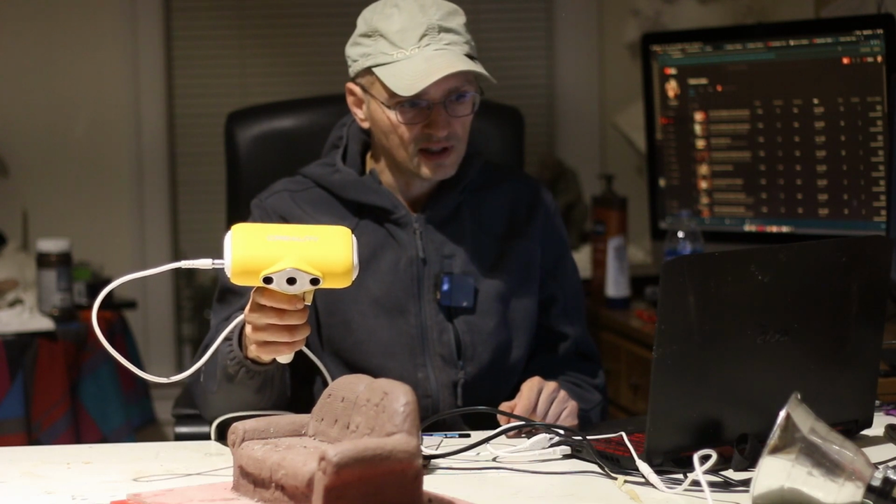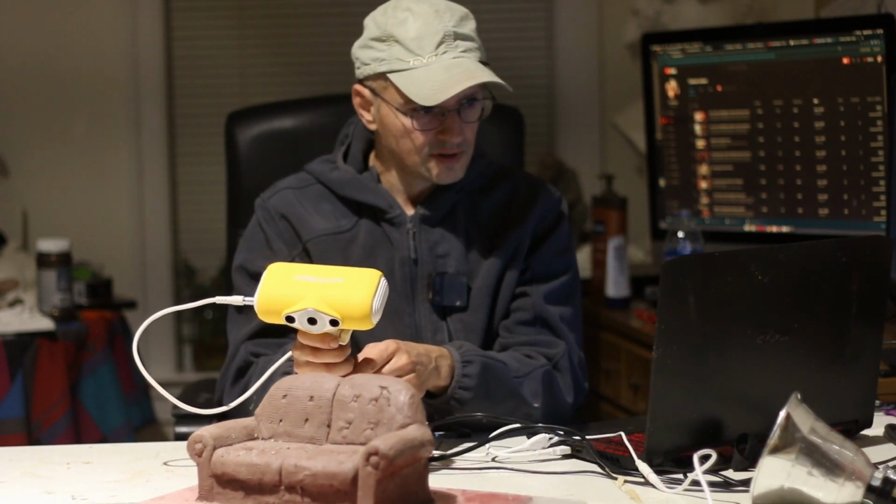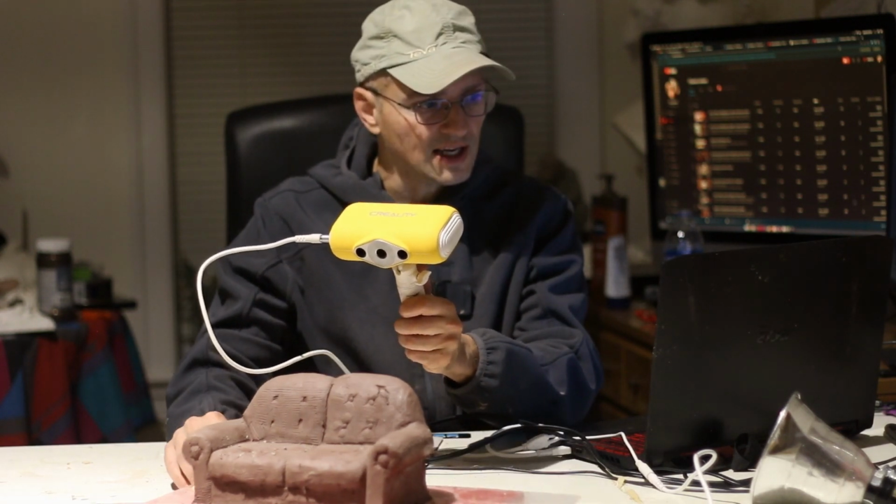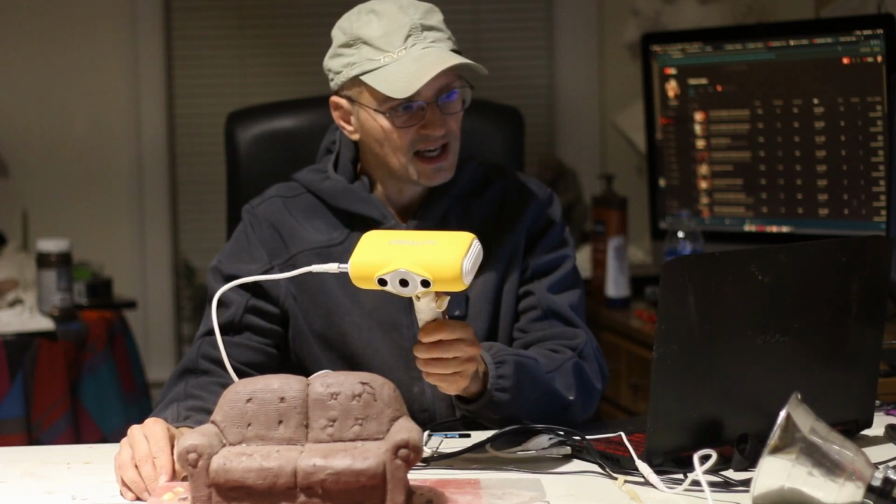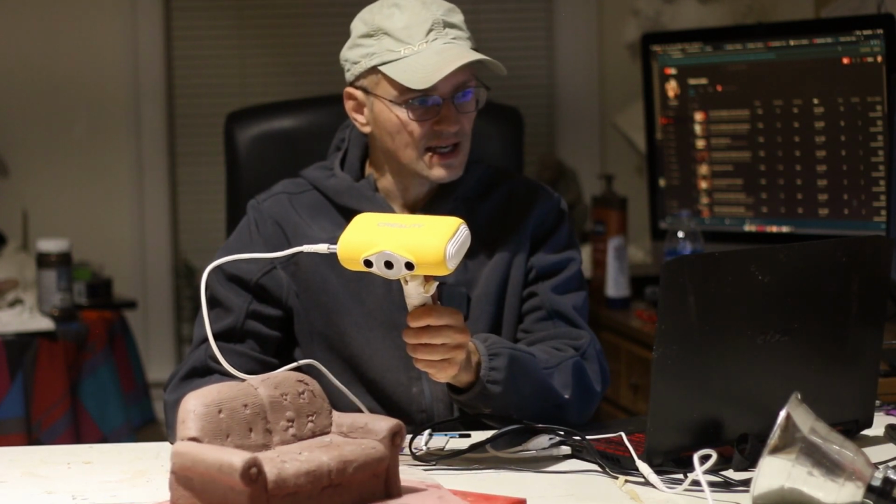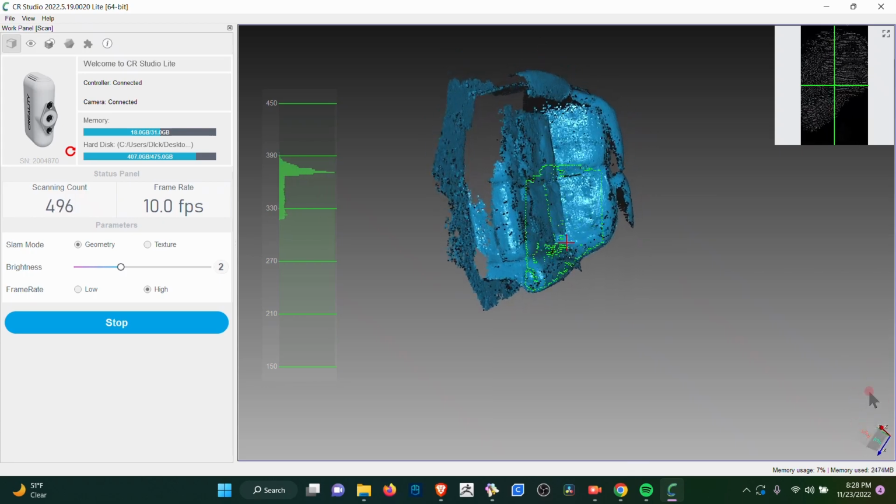Very hard to scan with the... there we go. There's the back. The great thing is that I can scan this the exact same size as what it is. So that's going to help us out.